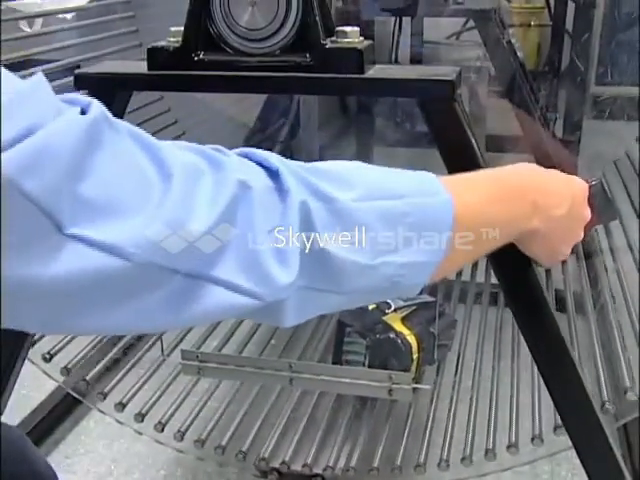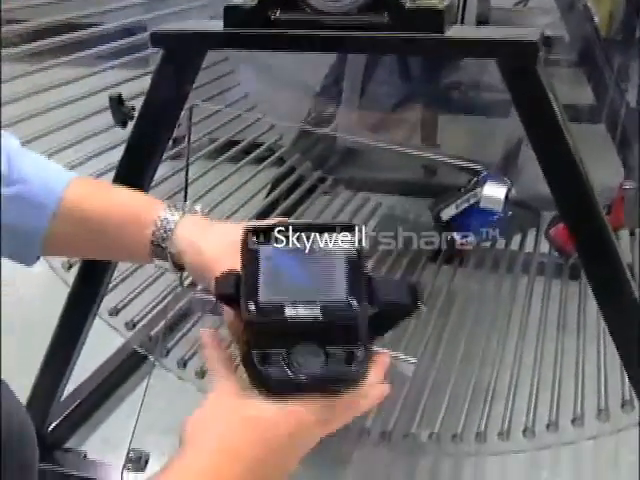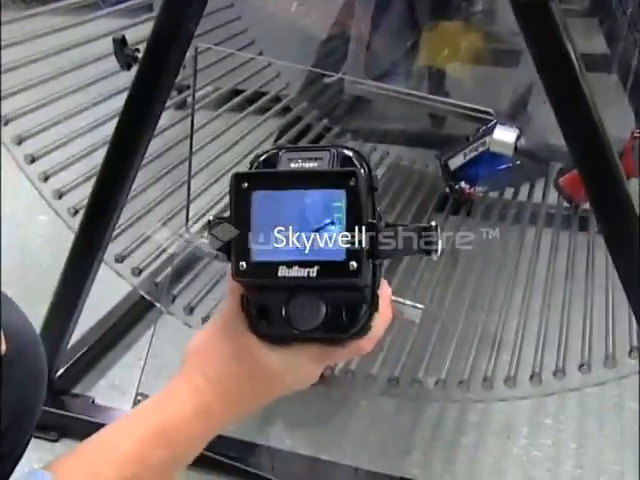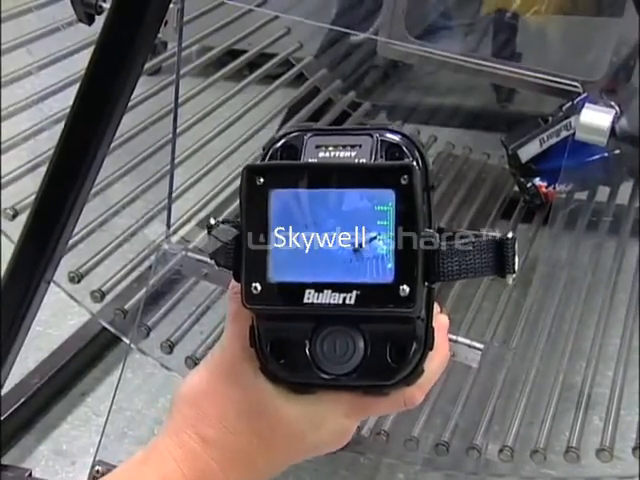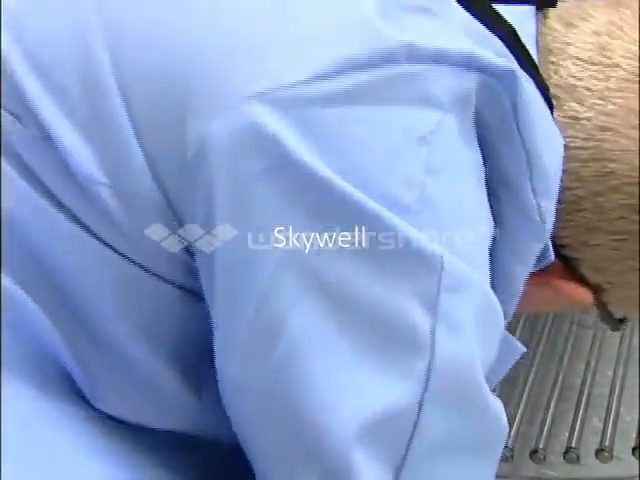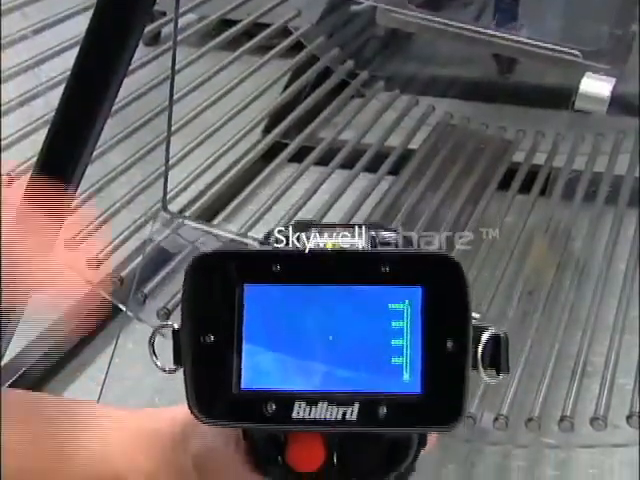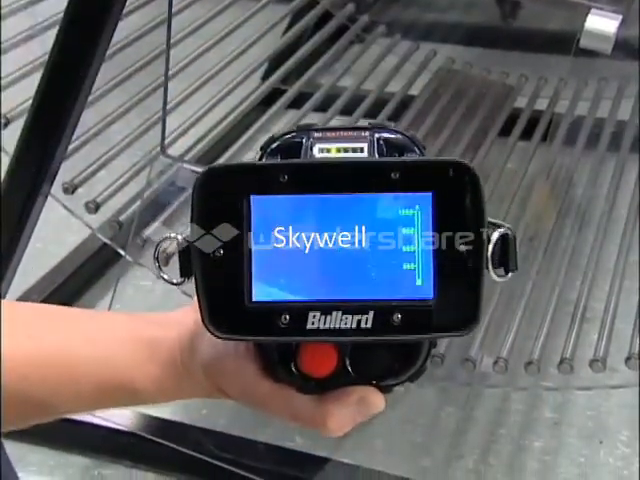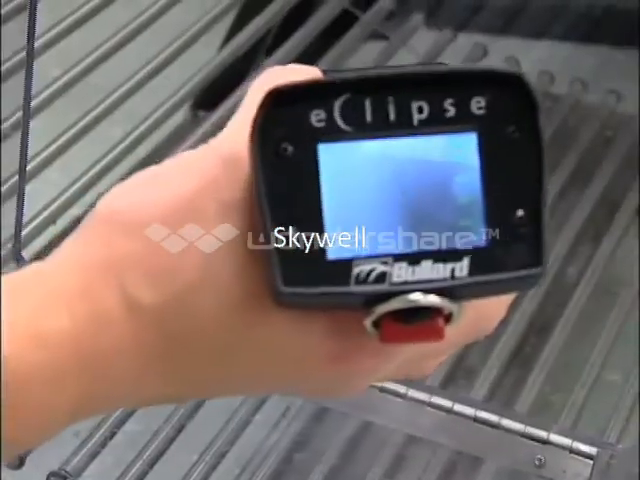All Bullard Tough, all protected very much against the shock. You can see the image in there. And finally the Eclipse. Bullard Tough.